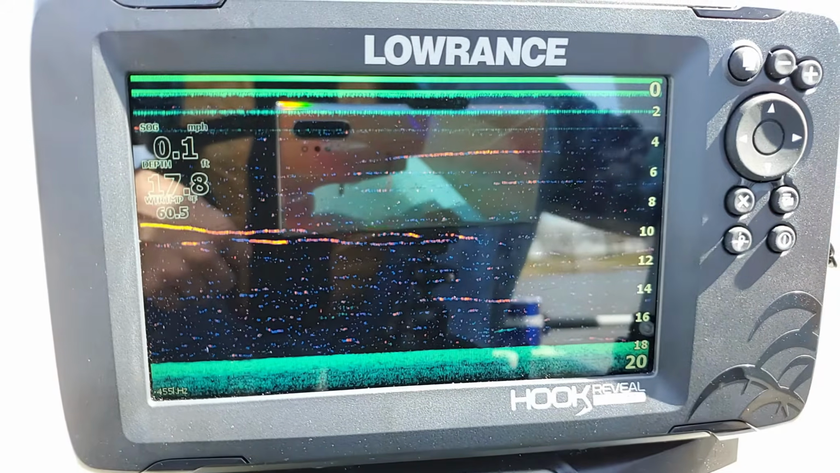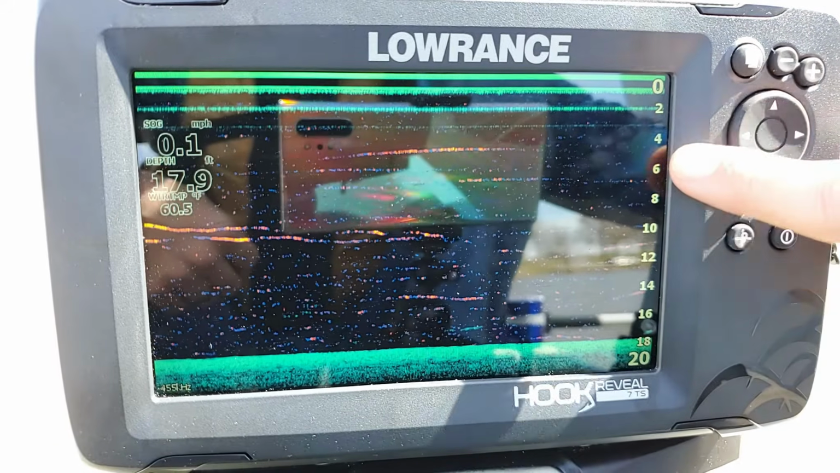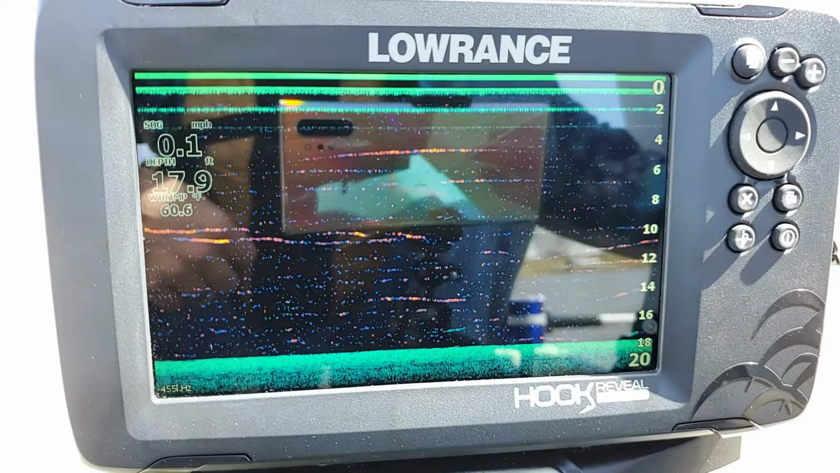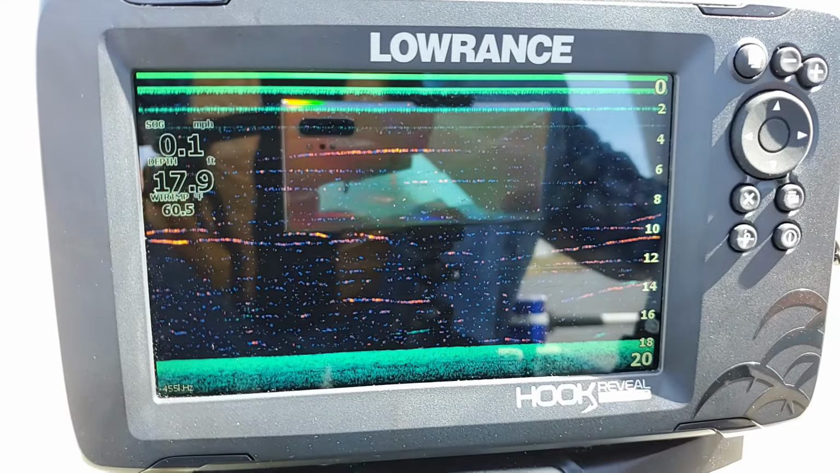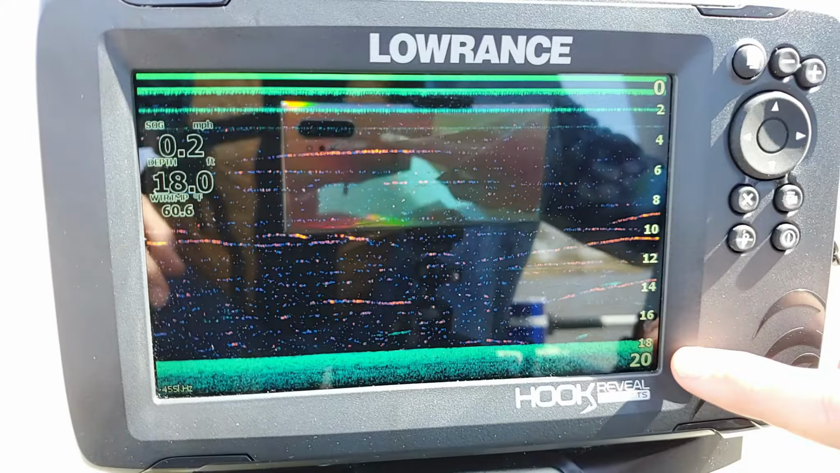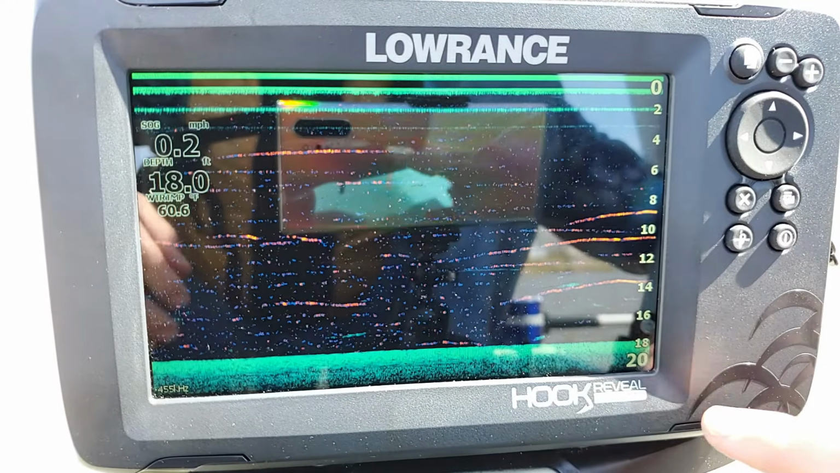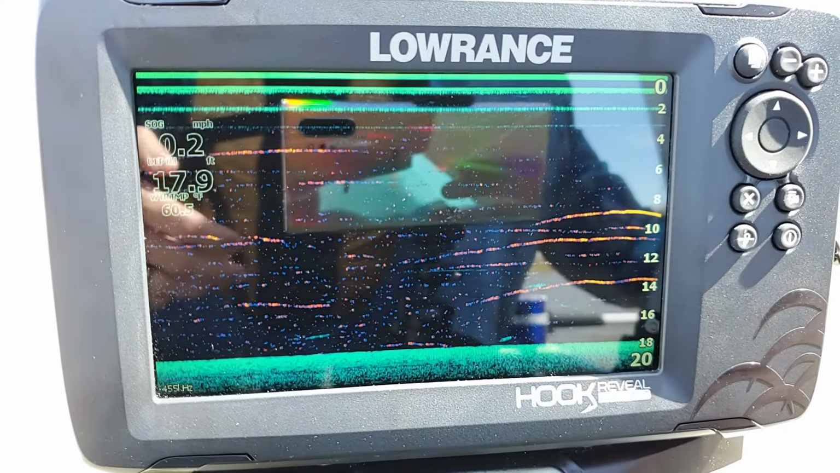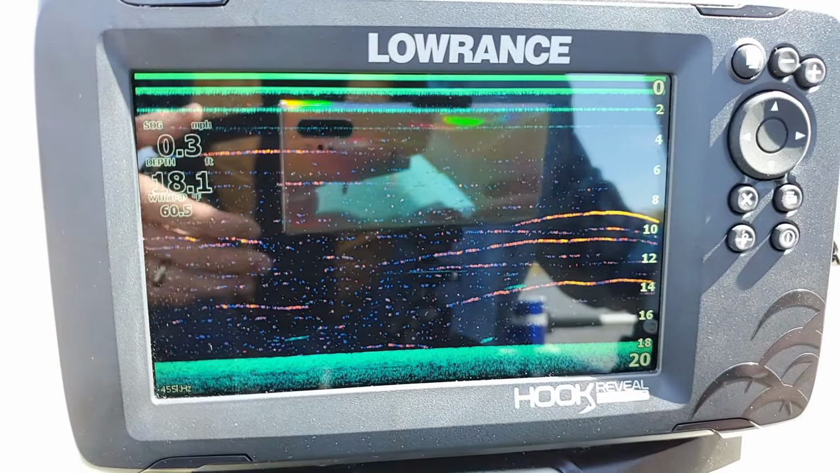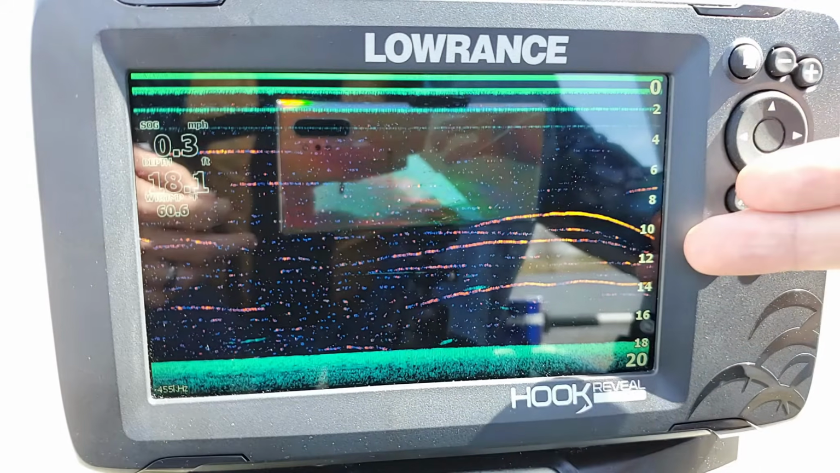So next up is our range that we have right here. Now this is generally going to default to an auto range, which means that as you move around on the water and the depth changes, it's going to automatically adjust this scale for you. That way you don't have to keep adjusting this range every time it changes 5 or 10 feet. That would be annoying to have to keep changing every time. So the unit does it for you.